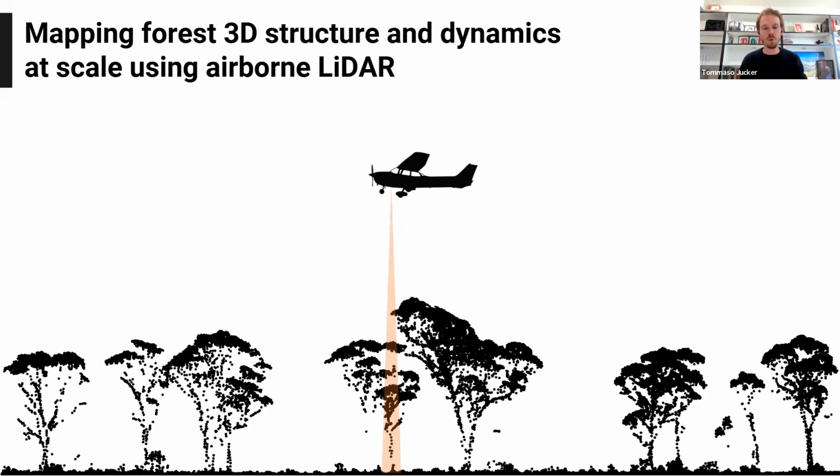So for those of you who are not familiar with it, LiDAR is a laser-based technology which involves a sensor that emits hundreds of thousands of laser pulses per second, and this sensor can be placed on any object. It can be on the ground, on an airplane, on a drone, and even on a satellite.